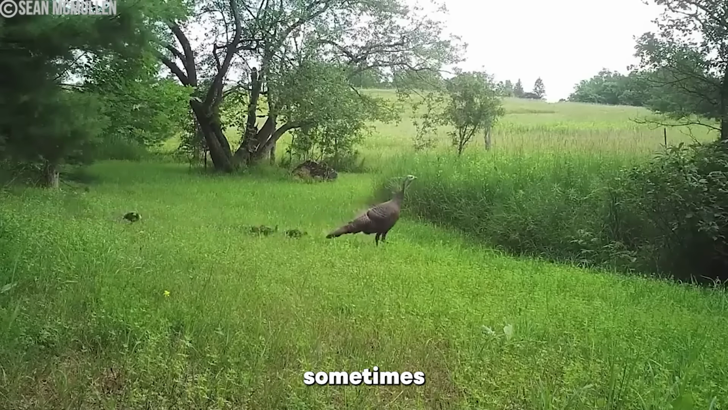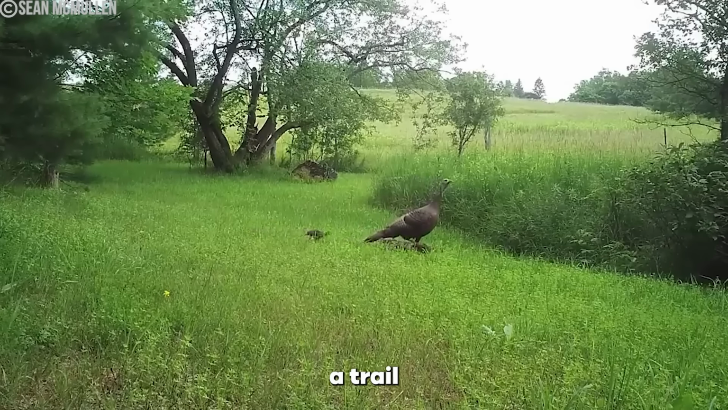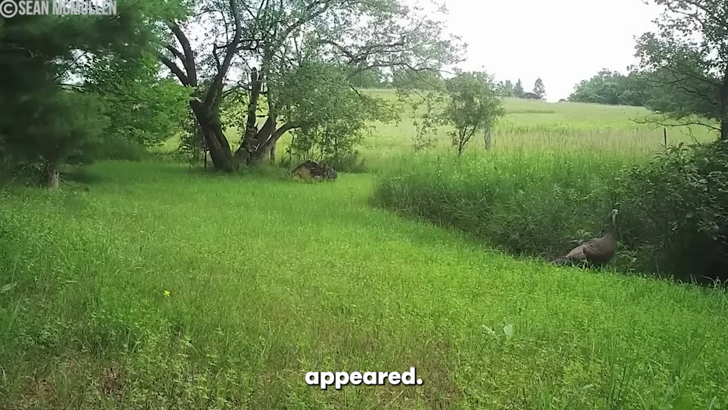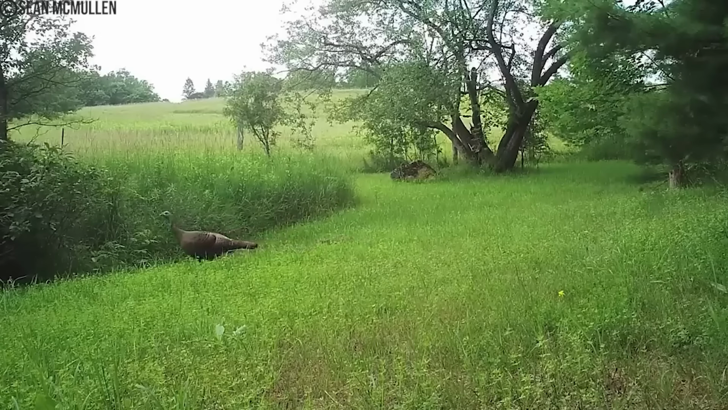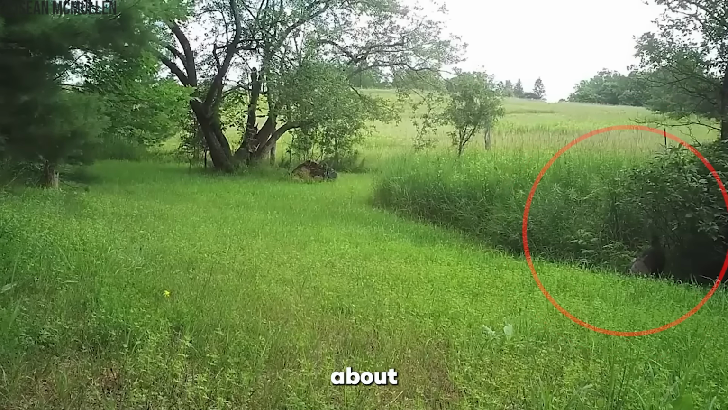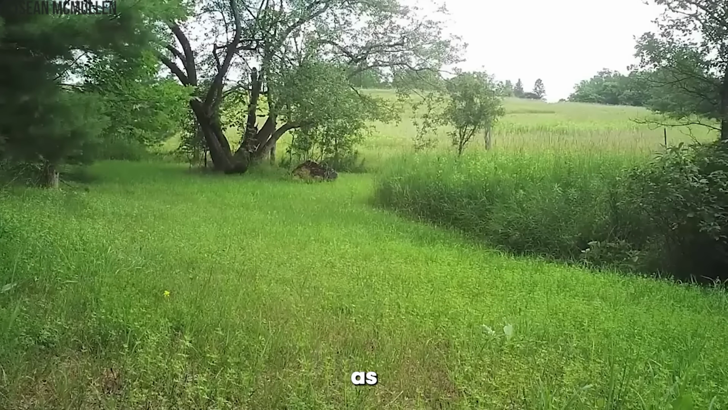Nature can be brutal, but sometimes it can come up with some very unexpected twists as well. This family of turkeys, for instance, triggered a trail cam in July 2021, but things weren't as calm as they appeared. The family of turkeys scurried to the tall grass, totally unaware of what was about to happen to them because, as it turns out, a hawk in the sky had its sights on them. But the encounter didn't unfold as you'd think.